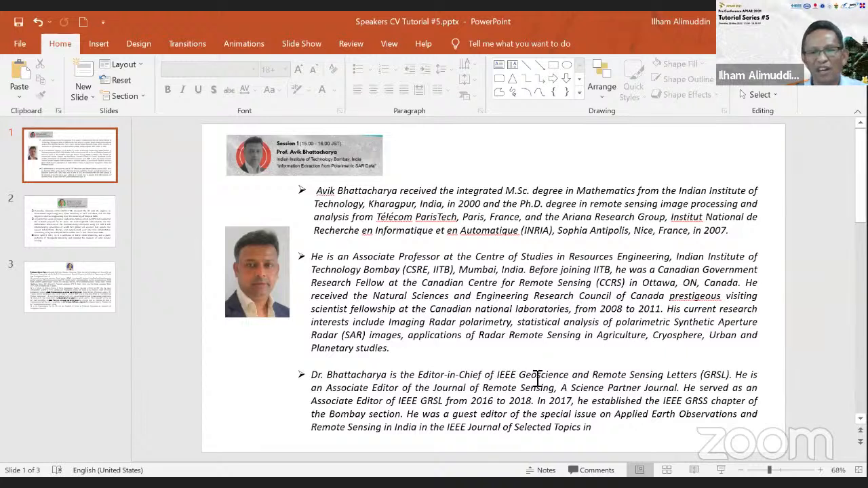Those who are involved with IEEE GRSS are familiar with this journal. He is an associate editor of the Journal of Remote Sensing, a Science Partner Journal. He was an associate editor of IEEE JSTARS from 2016 to 2018. In 2017, he established the IEEE GRSS chapter of the Bombay section.